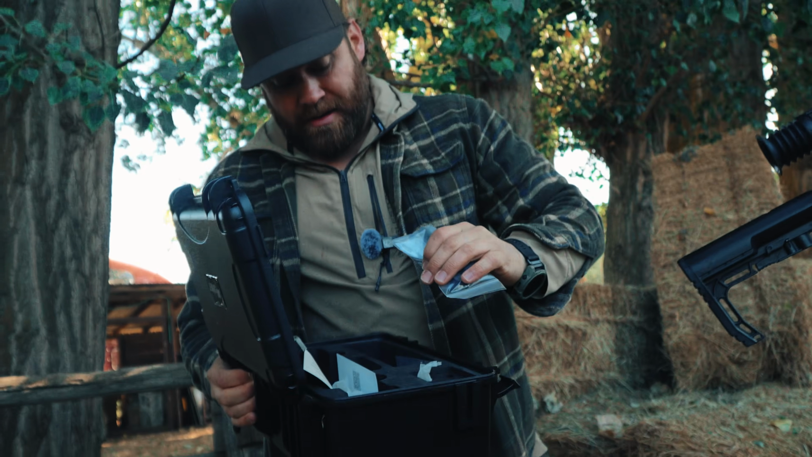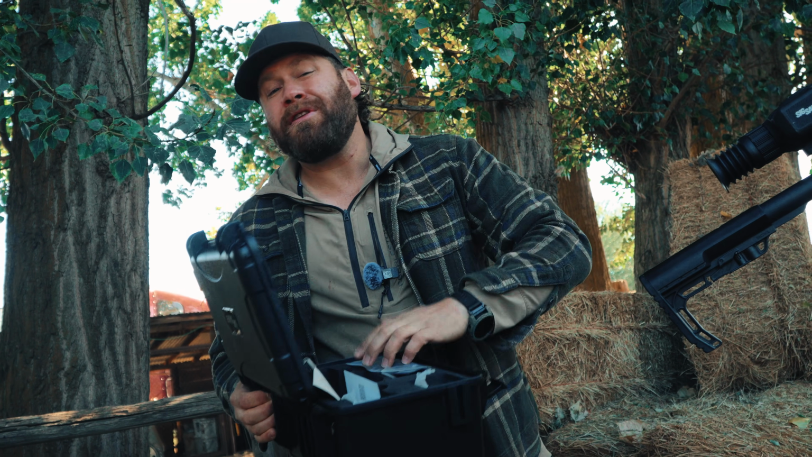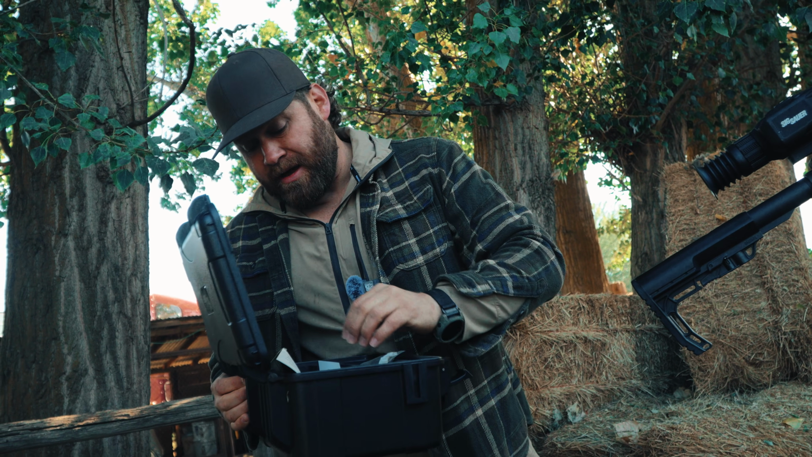But it's got a USB with two ends on it. This is just a single one in there, but it's got one with two USB-Cs on the end, so you can charge two batteries at a time.